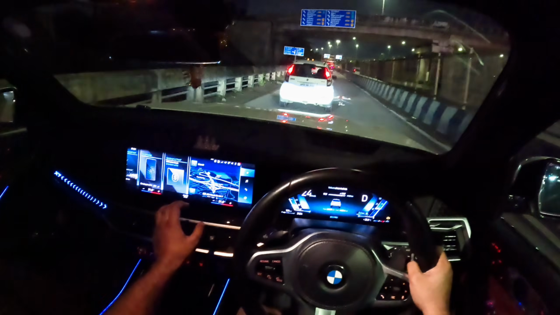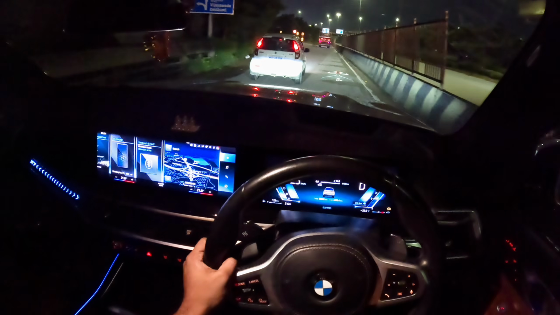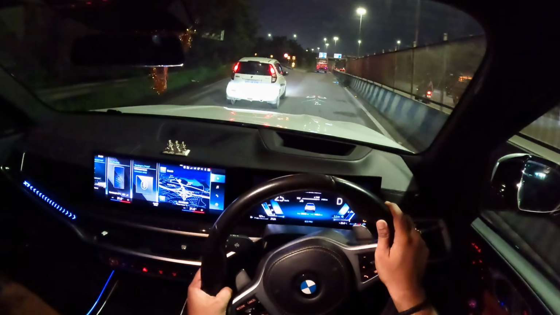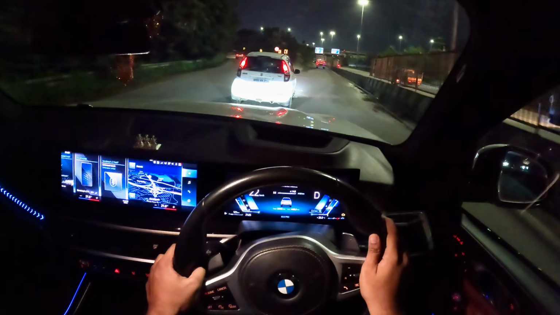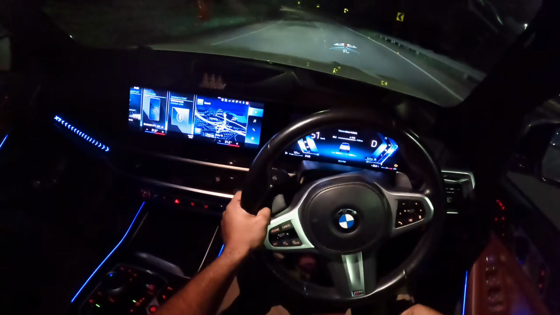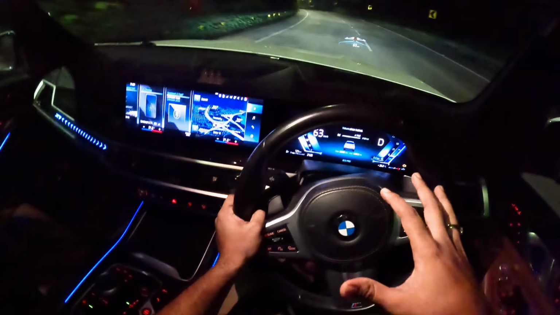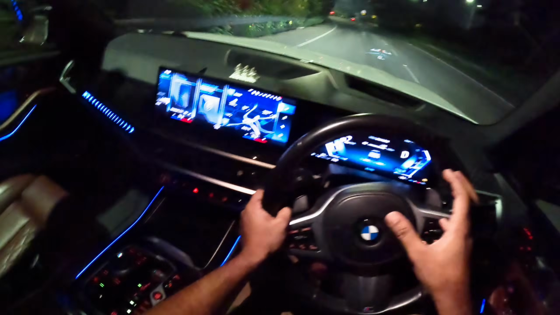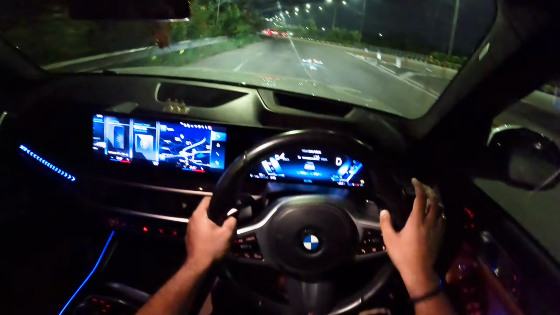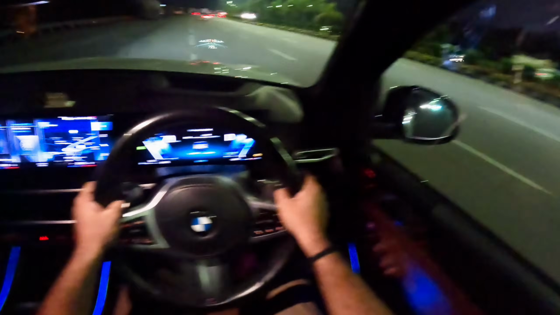The graphics are very crisp, and as soon as you put it in reverse, the reverse cam shows how the path is at the back, and as soon as you shift it into drive, it shows forward. And also it has got cool graphics wherein it puts the 3D image of the car and shows clearly how the driving is like, how the space is like.